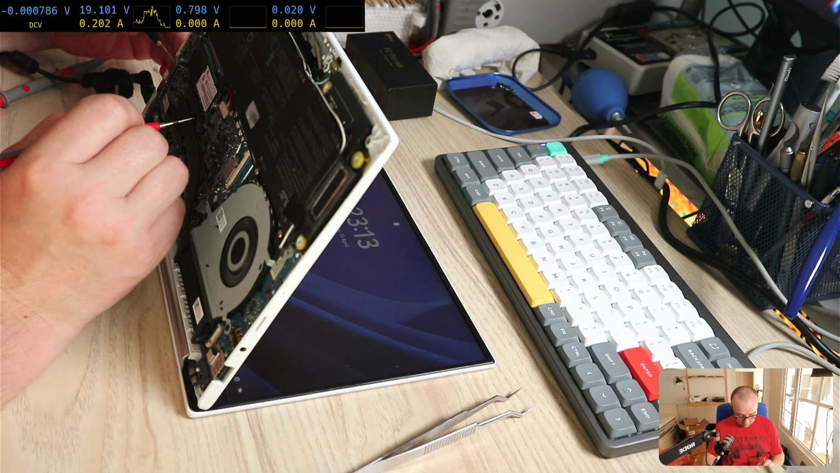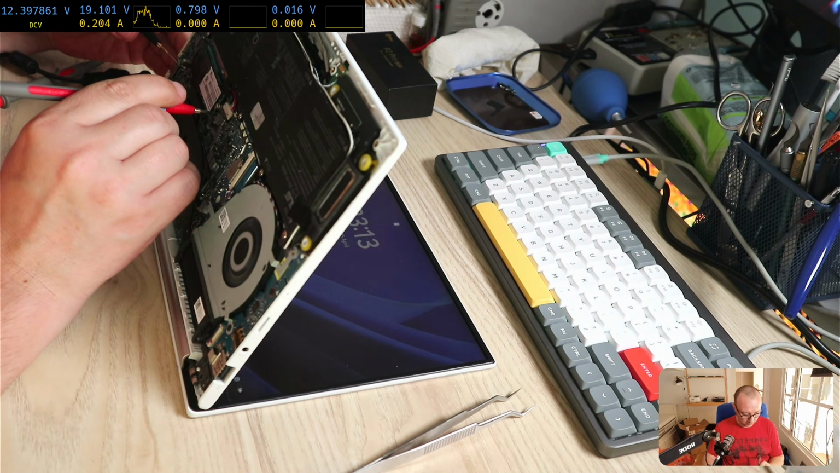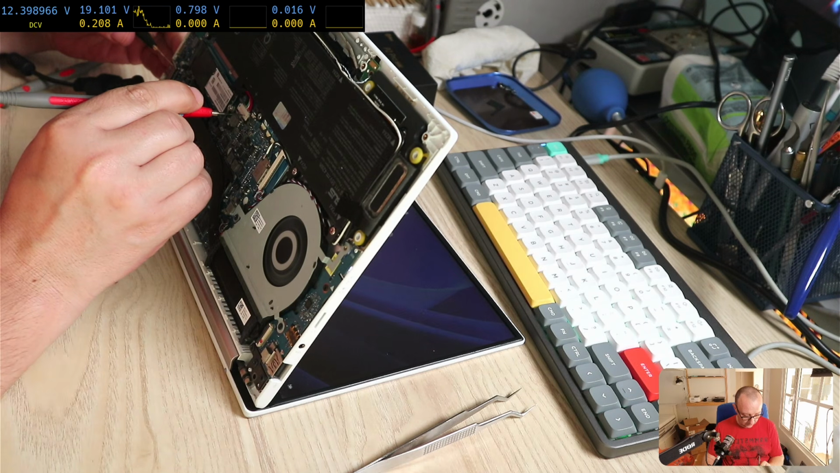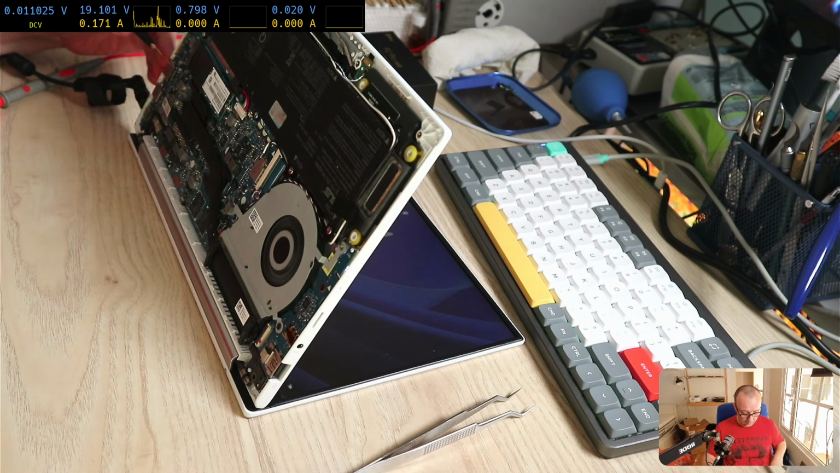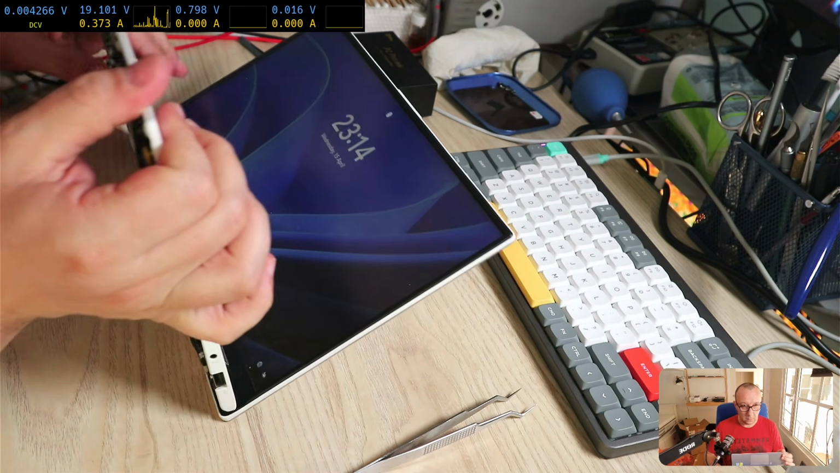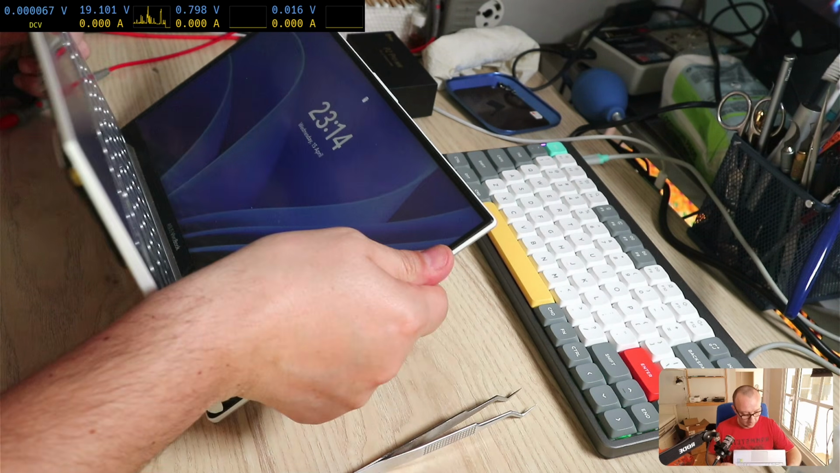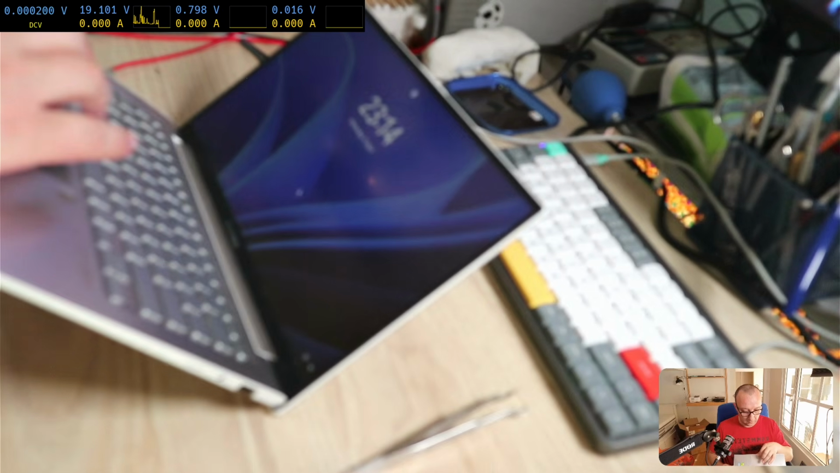So what was the voltage on the battery? 12.4, and yeah, this is a full battery. This is an 11.5 battery. But why is it not staying on battery? So now if I remove the charging, it stays on battery and the battery is full. I don't know, I think it wasn't properly connected. Yeah, so I think this was it.